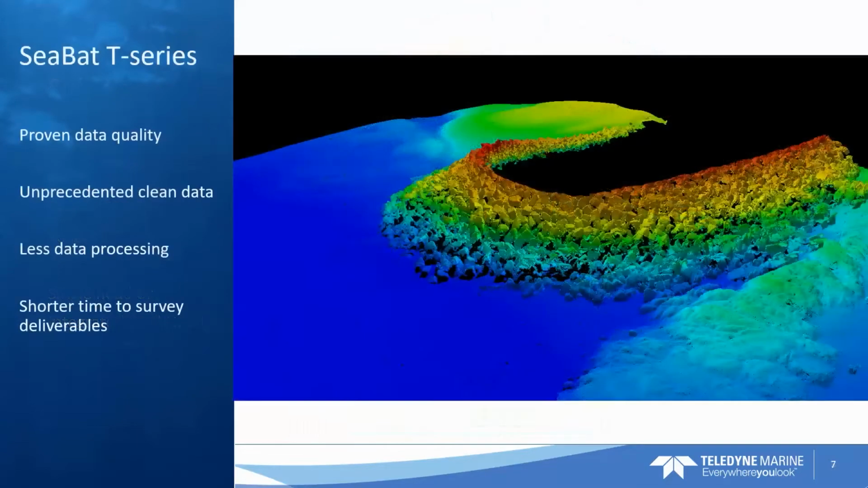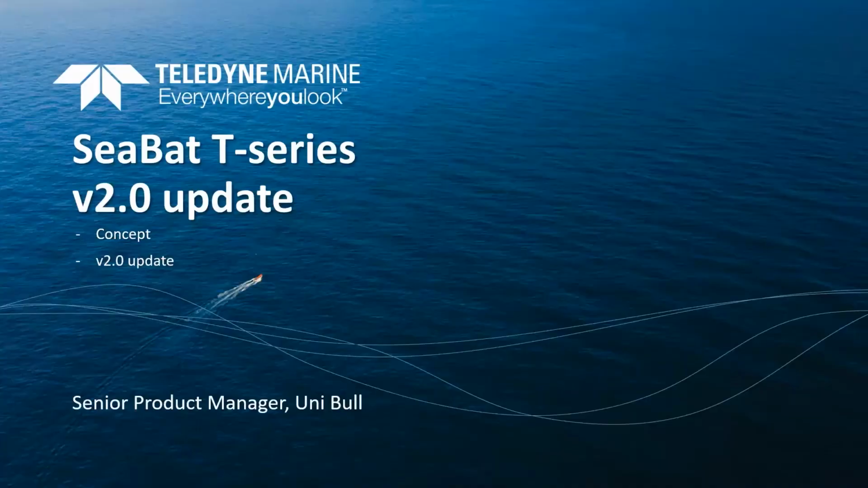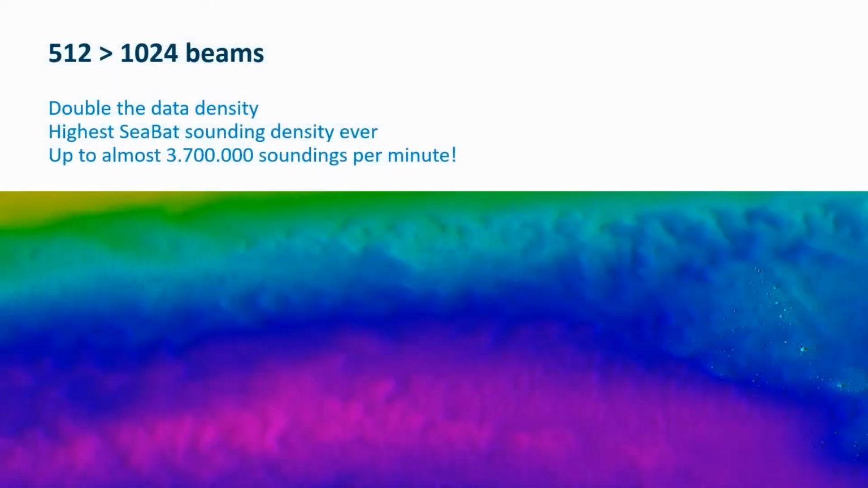The T-Series has been known for a couple of years now for its excellent data quality and its quick turnaround time from deployment to final product. The version 2 updates consist of two primary feature updates. The first one being that we've introduced 1024 beams. So we've upped our data density from the already very high density 512 to 1024 beams per individual ping. That is by far the highest SeaBat sounding density we've ever seen.